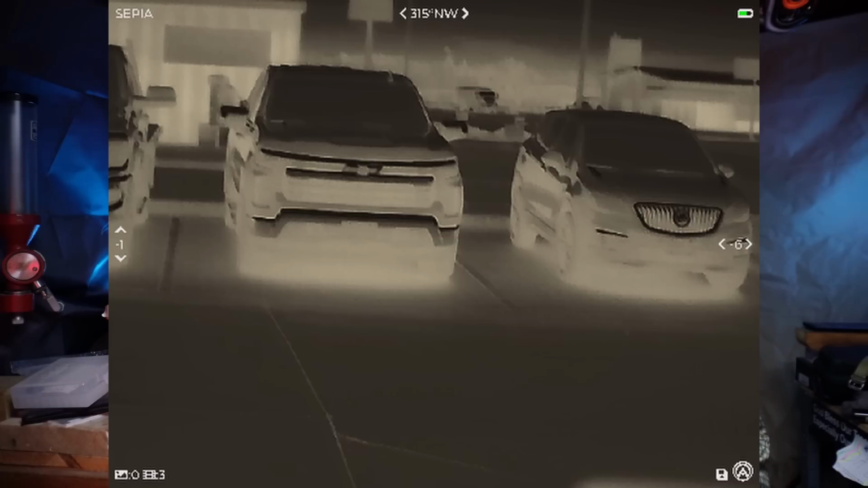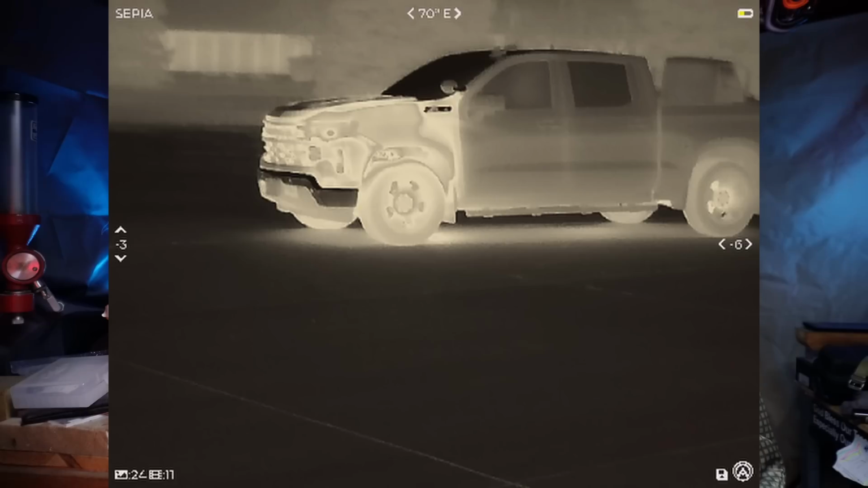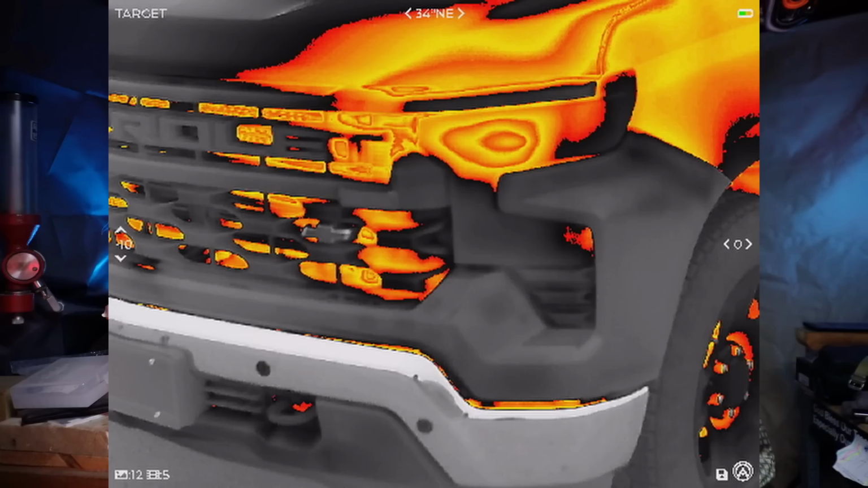By the very nature of how it represents the depth of field that you see, I can tell what's further away and what's closer, right? Like I can get such insane detail. I can identify your car based on the way different parts of the car withhold heat from my vision. There is so much stuff that you can do. So many things you can see. It's a worthwhile investment. It truly is.